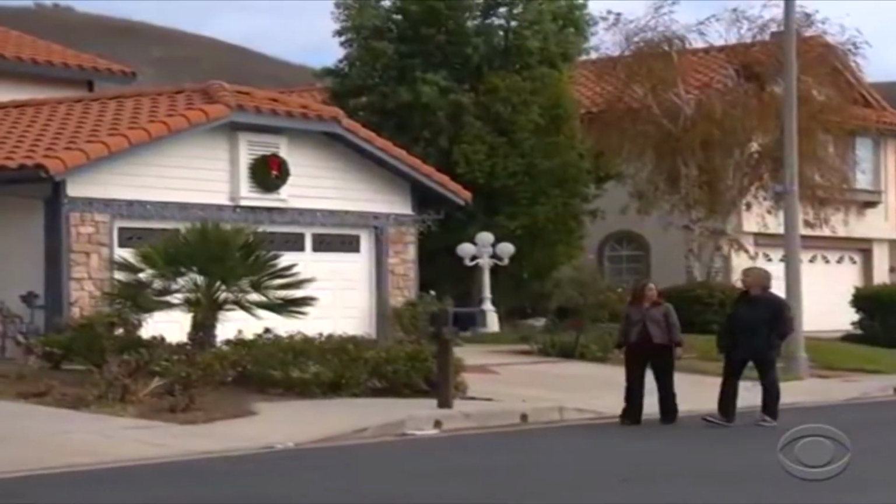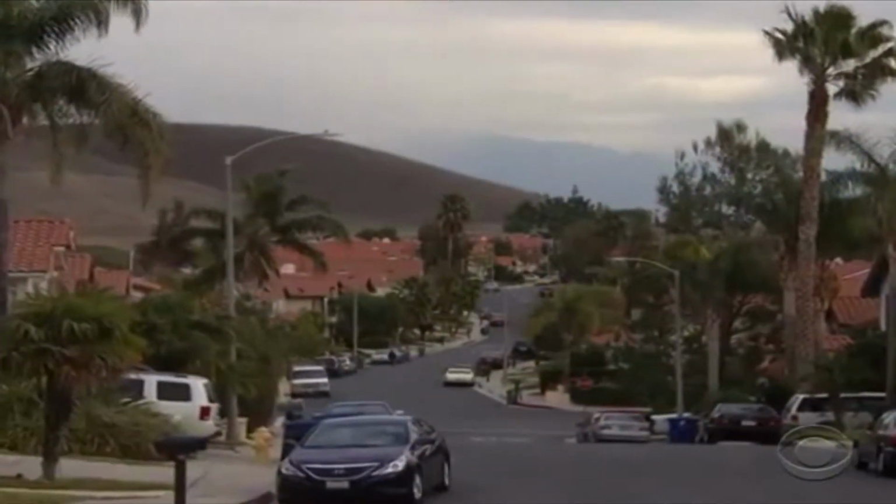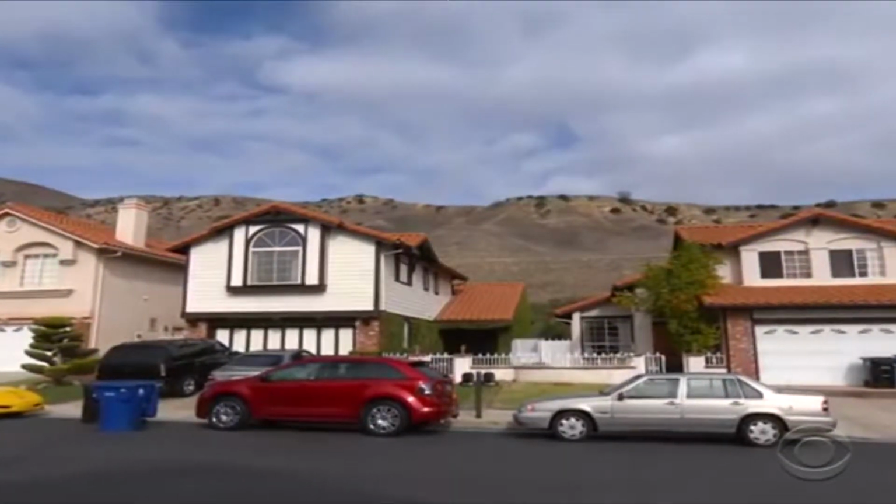Matt Pacuco bought his first home in the Porter Ranch community 8 years ago because of the scenic views and his ability to work from home as a music producer. I can't work in here, I can't breathe in here sometimes. When that wind blows off that hill, comes down that fireplace, the gas comes in here, I can't work.